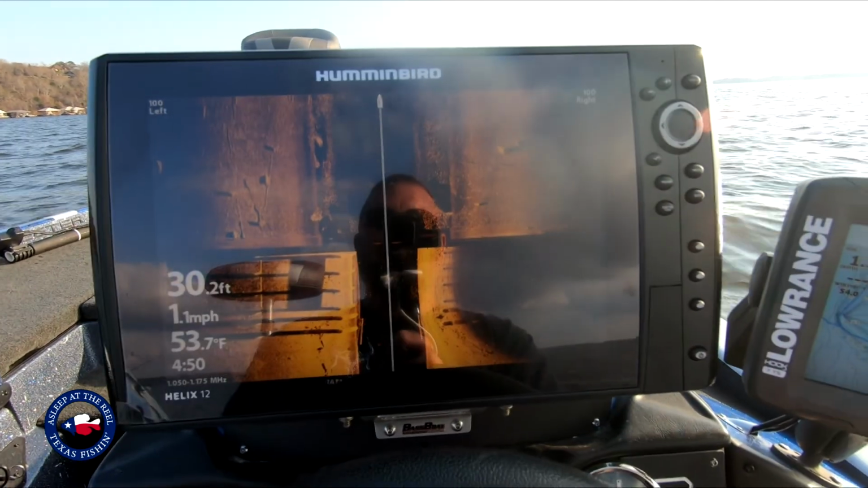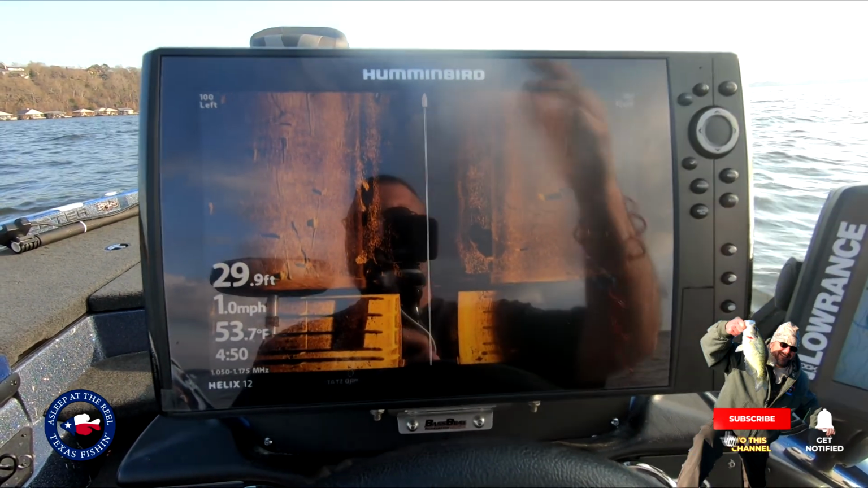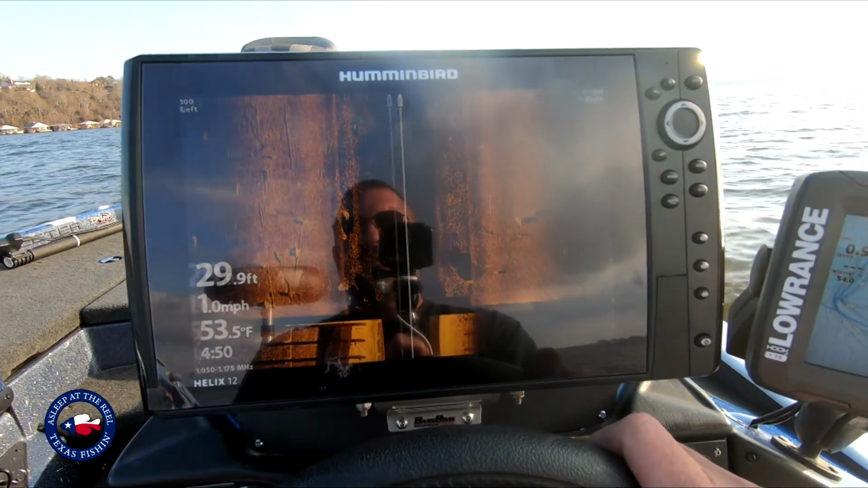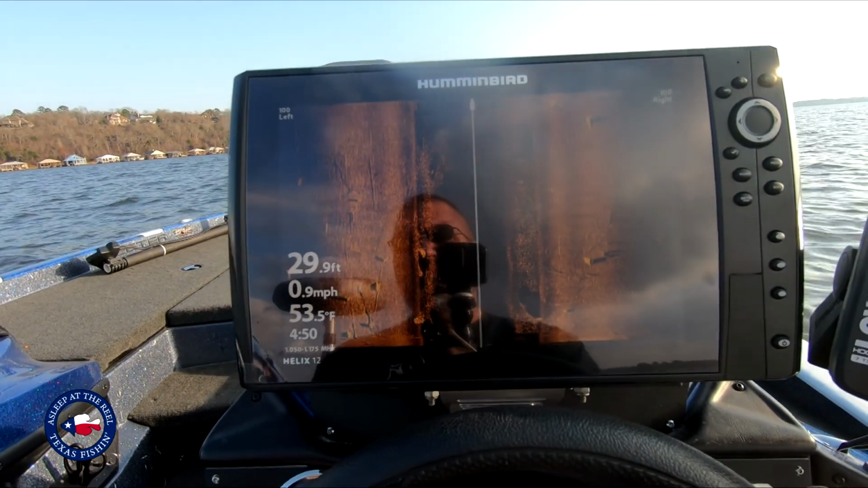My old one just did not. I think I had the wrong transducer, and I could have bought a new transducer, but I needed a new one for the front because that 7-inch was not very good. So now I'm finally getting some good side scan and down scan. Wow, there's a lot of stuff down here I just never knew was here.